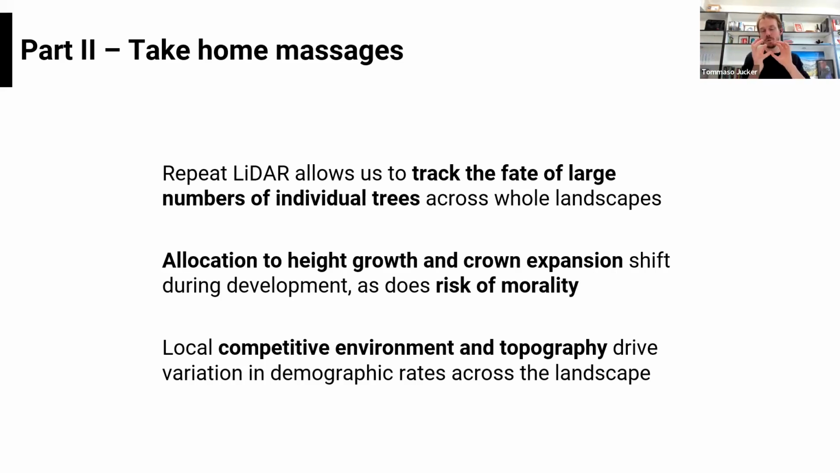And yeah, I think this is a really important kind of thing that we can do with these data that, again, would be hard to do if we only had data from field plots.